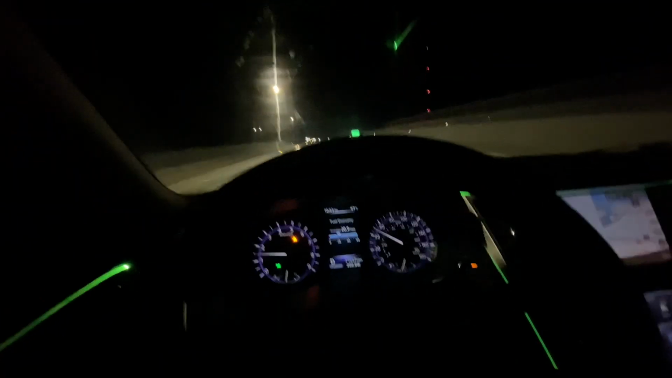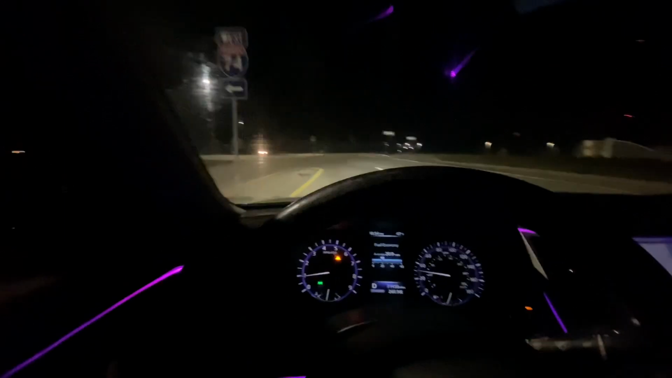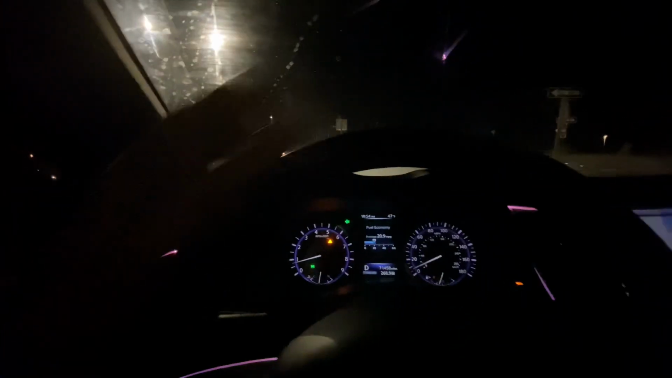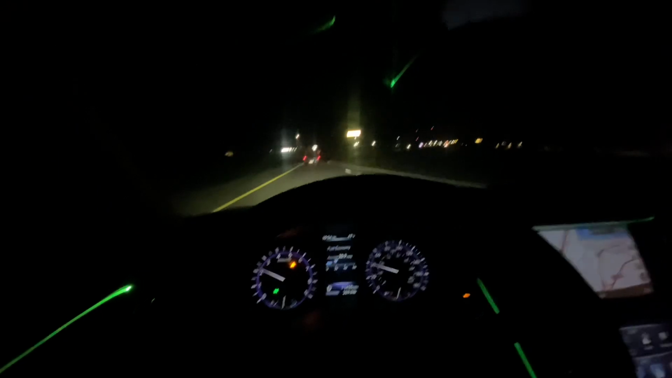Reliability, getting you from point A to point B. Had no mechanical issues. It had no features. The thing didn't even have automatic windows. It was outdated. I wanted something new. I wanted something nicer.